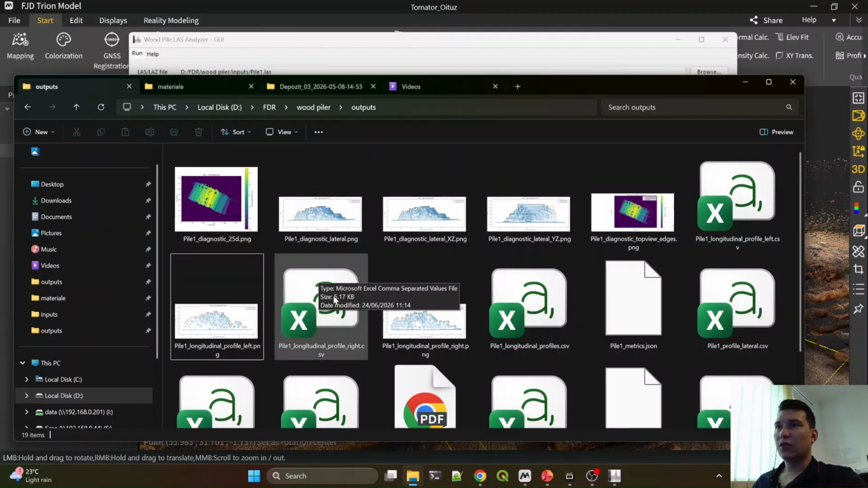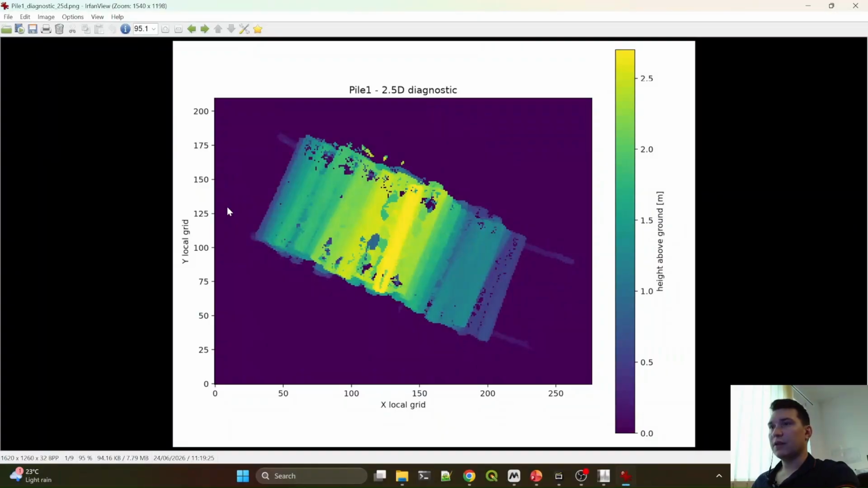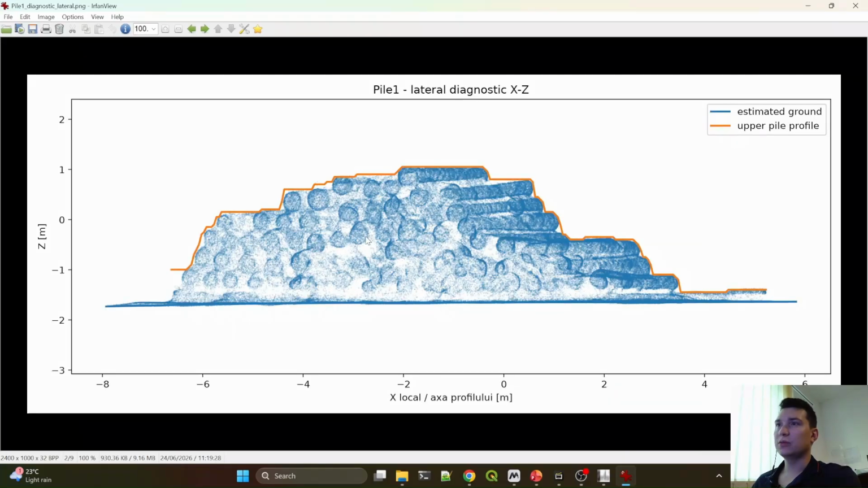So I have this output folder in which all of the results on the pile should be done. When I see this, I can see that the analysis is finished. So we have a number of images. The first one is the raw view, the raw above view of the point cloud. This one is the profile, so it's a lateral picture of the stack. You can see here the estimated ground and the upper pile profile. In this case, the platform was on really level ground, so we don't have problems estimating where the ground is.